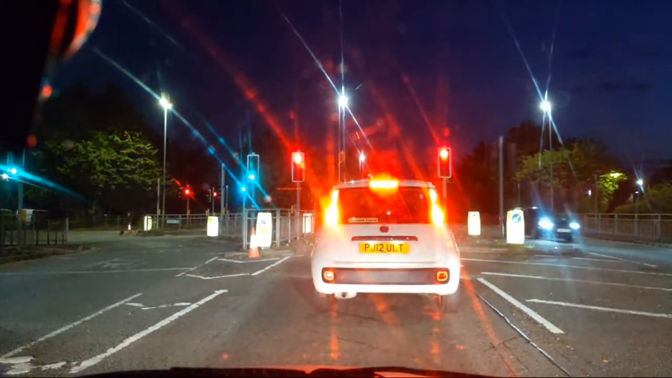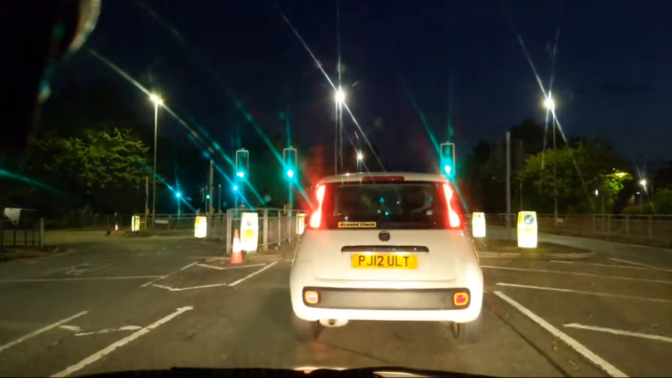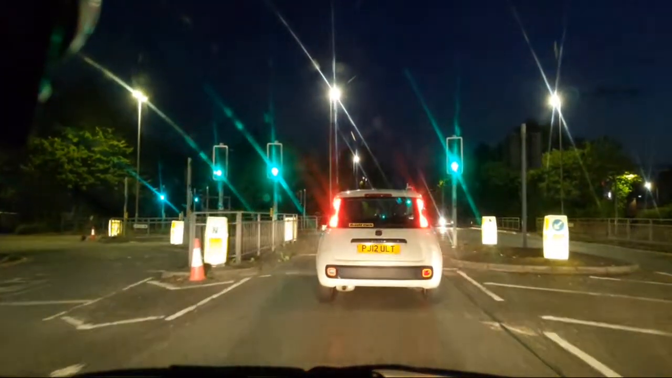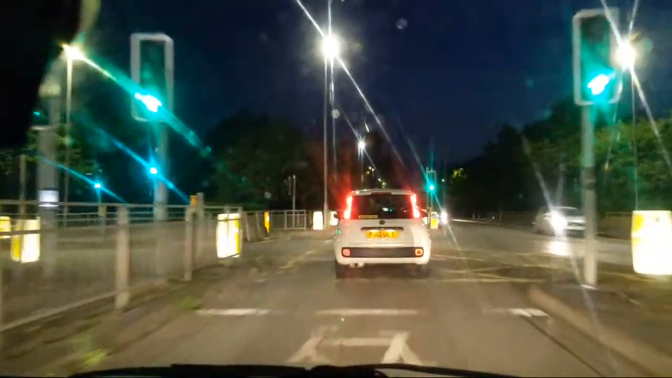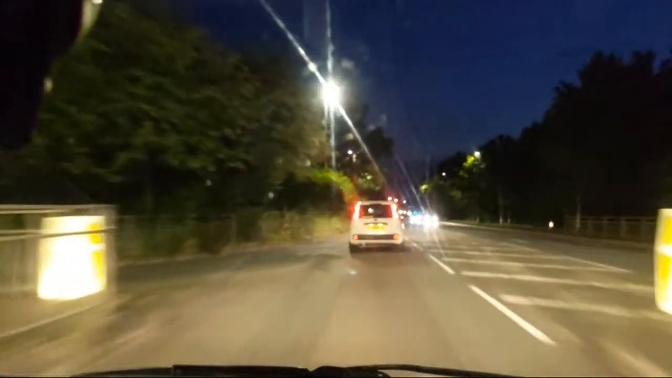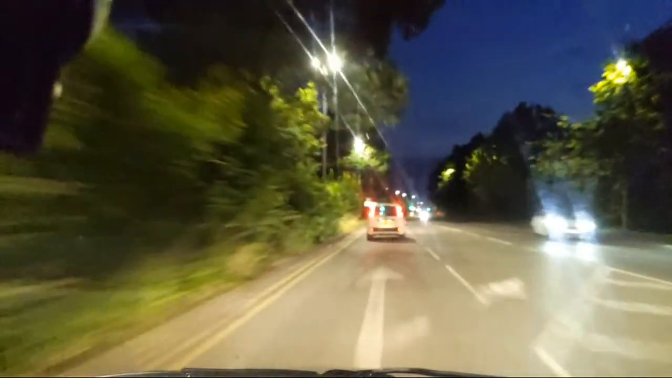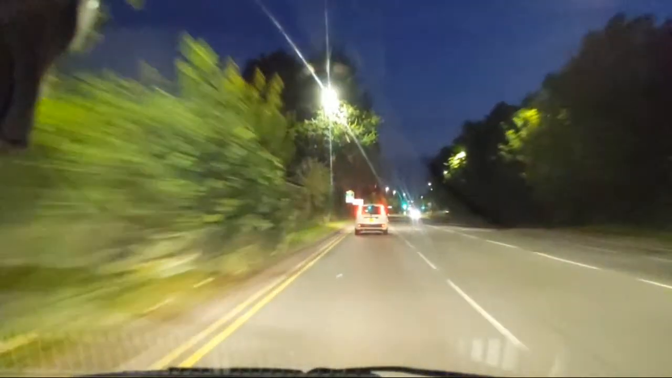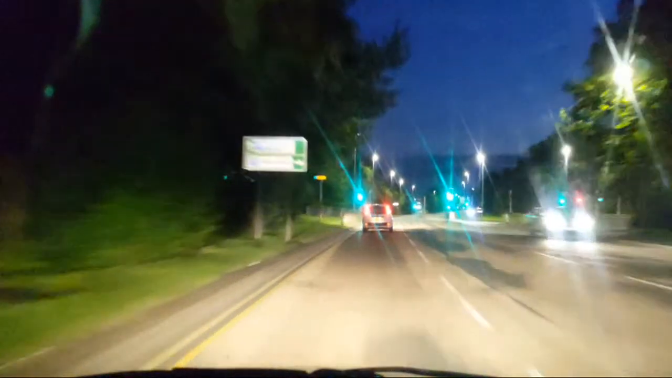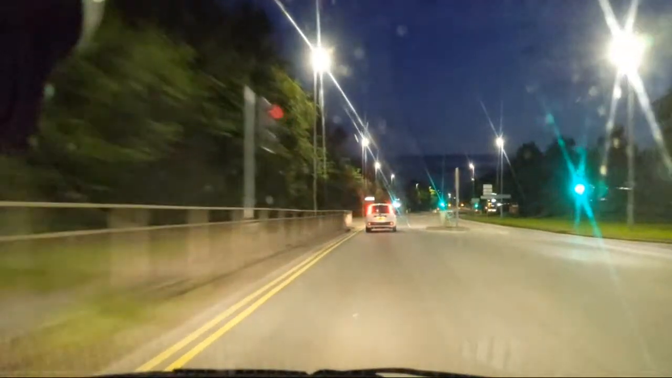Verily I say unto thee. Very shortly indeed. Anyway, they're off now. Well, these lights have just changed to green. Whether they're still green when we get there or not is another thing.